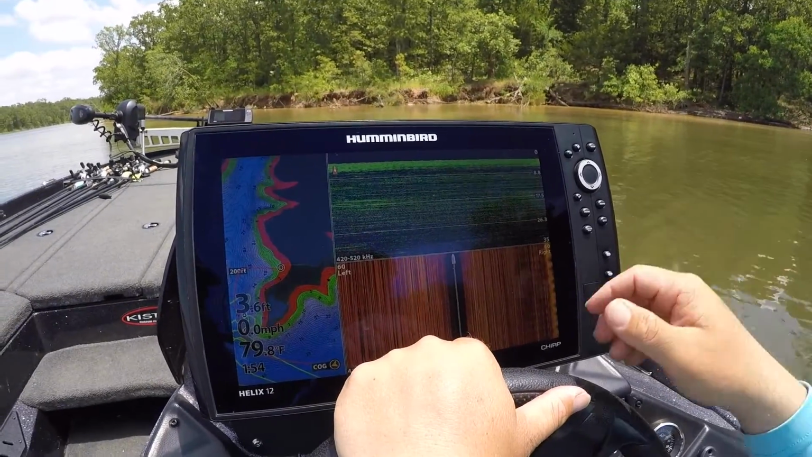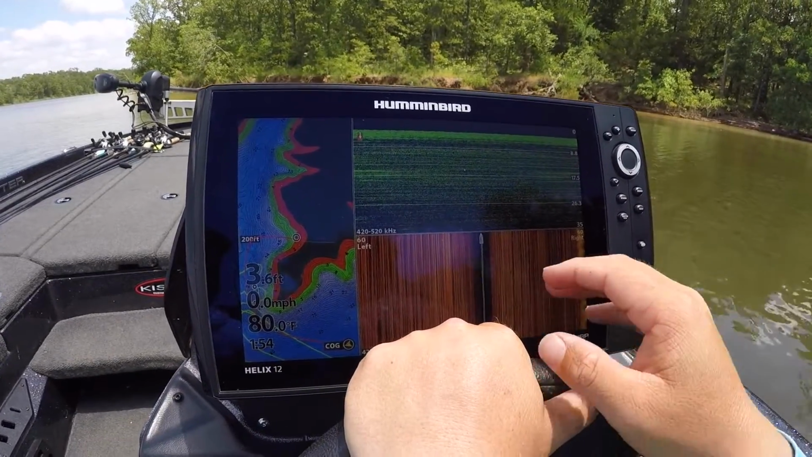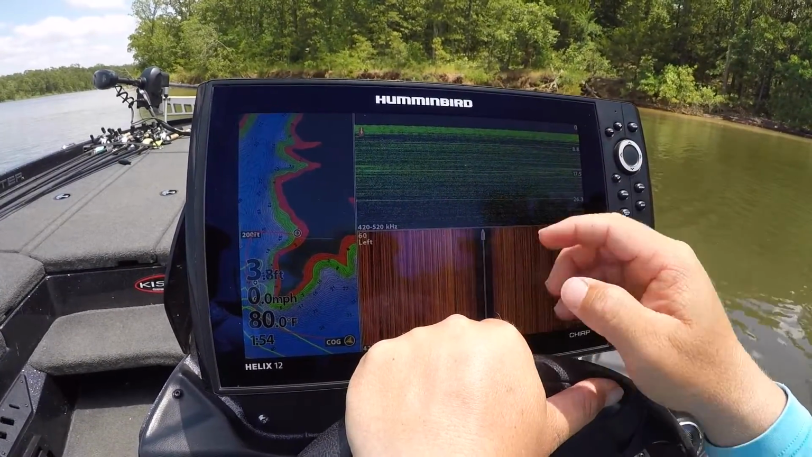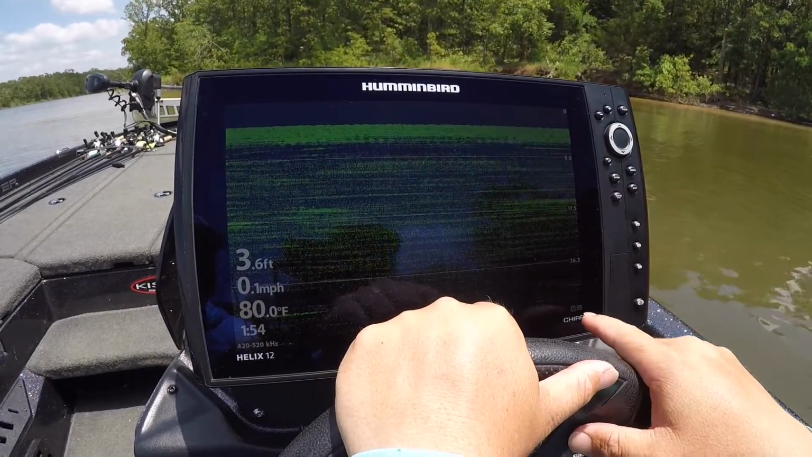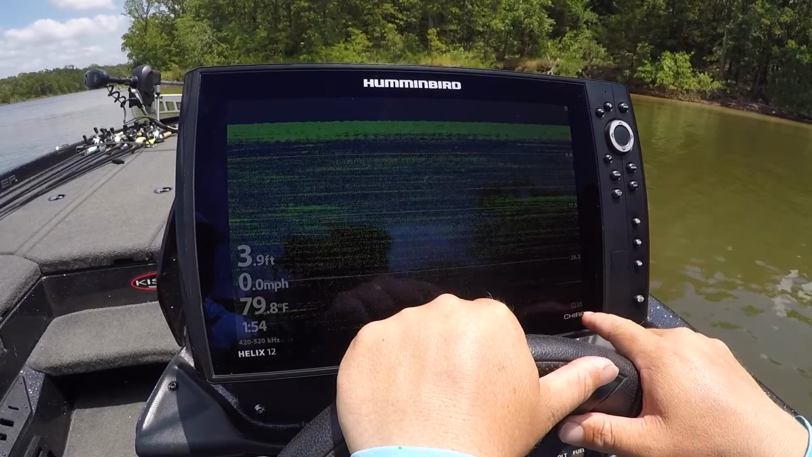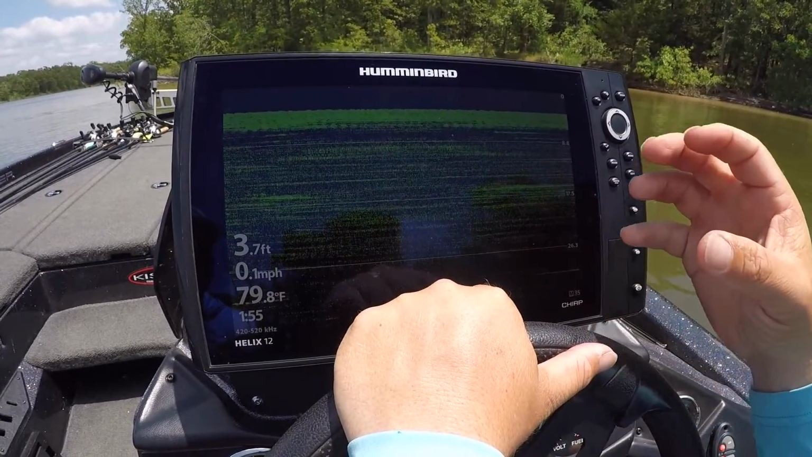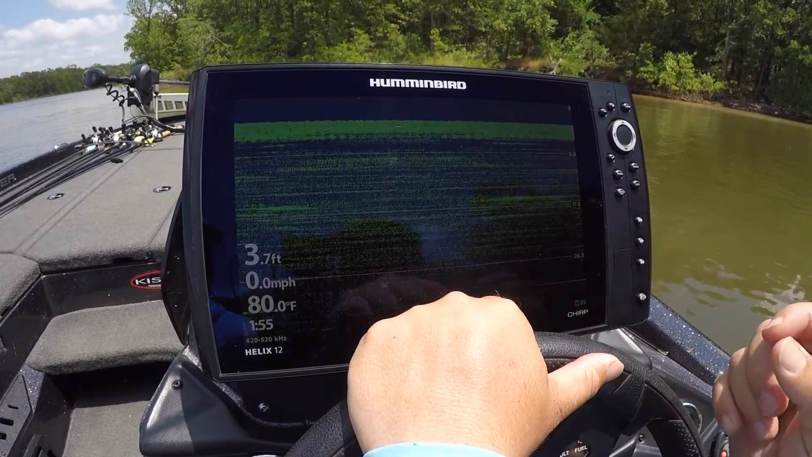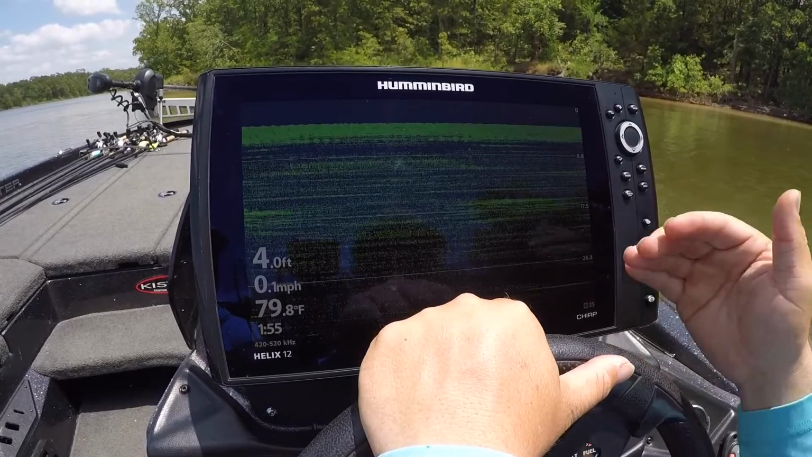Okay, so we're going to take a look at the graph right here, and I'm sitting still for video purposes, but you're going to see the two different palettes that I use on the down imaging. So I'm going to click over to my down imaging screen. Now I'm on 35 foot of water, so that's the bottom of the graph. I keep it on 35 because a lot of times I'm graphing from 12 to 35 foot of water, and so I want to keep it in there.